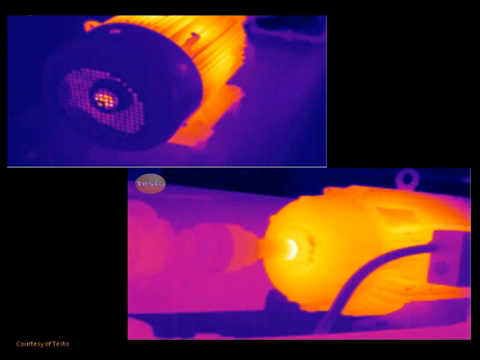However, thermal imaging allows us to view these systems while under full operating load, and the systems do not have to be shut down or taken offline for us to conduct an inspection. This allows us to detect potential problems before there is a breakdown, which can result in thousands of dollars worth of lost man-hours in the event of an unexpected failure.